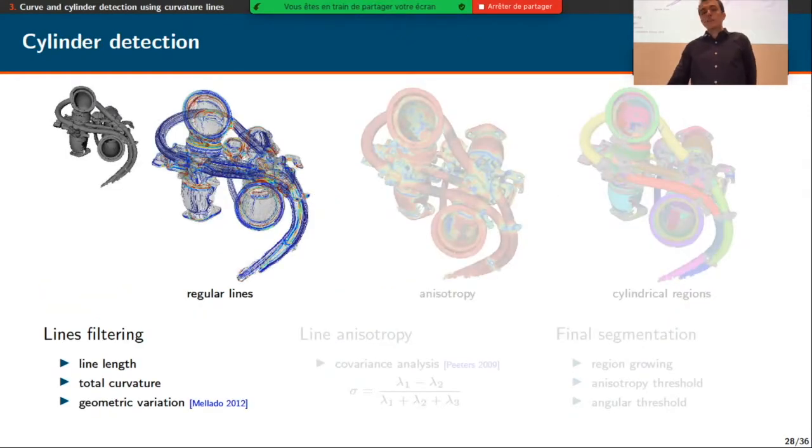For the cylinder detection, we propose a slightly different pipeline, also based on the minimal curvature lines. We first filter these minimal curvature lines to obtain the most regular lines. And for that, we have a threshold on the length of the line, on the total curvature, and on the geometric variation that measures the stability of these lines with respect to the scale.